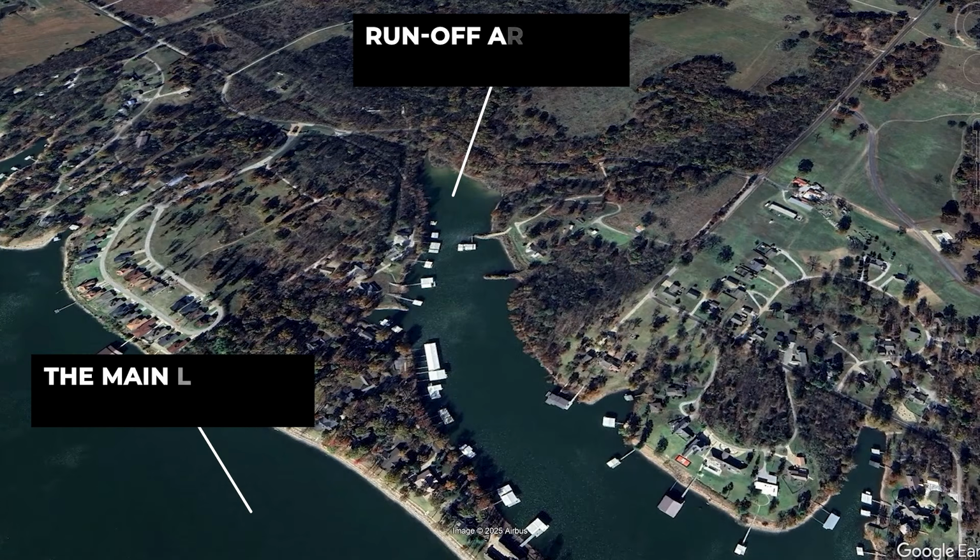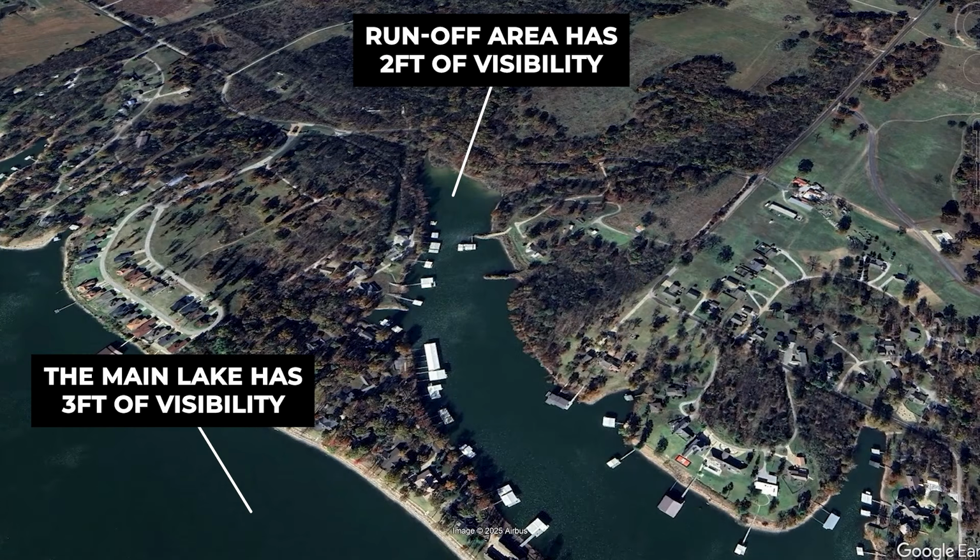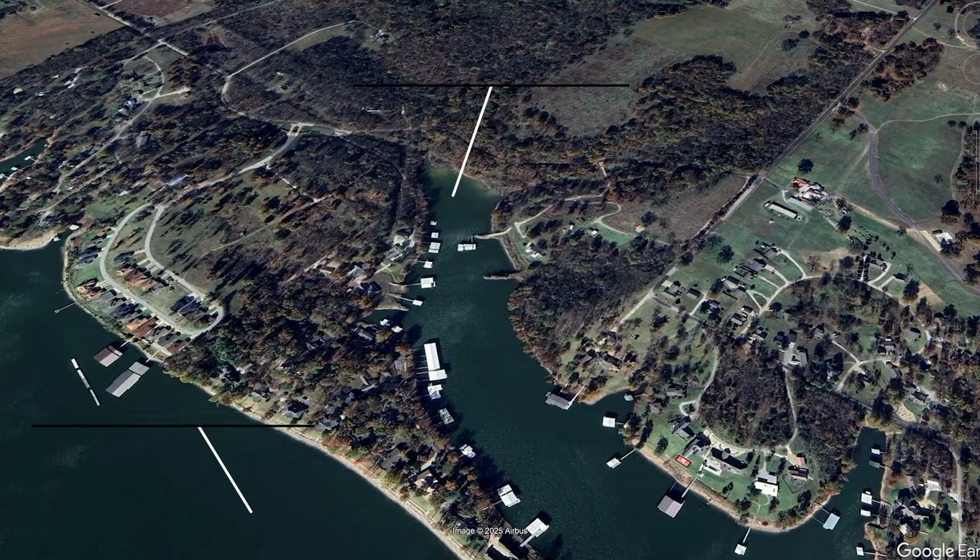It is better to find runoff areas that stain up the water slightly. If the water on the main lake or the main part of the creek is, let's say, 3 feet of visibility, it's great if you can find a runoff that drops that visibility from like 3 feet down to 2 feet. A lot of times this means there's extra sediment in the water and extra nutrients that's going to attract the baitfish and the bass.